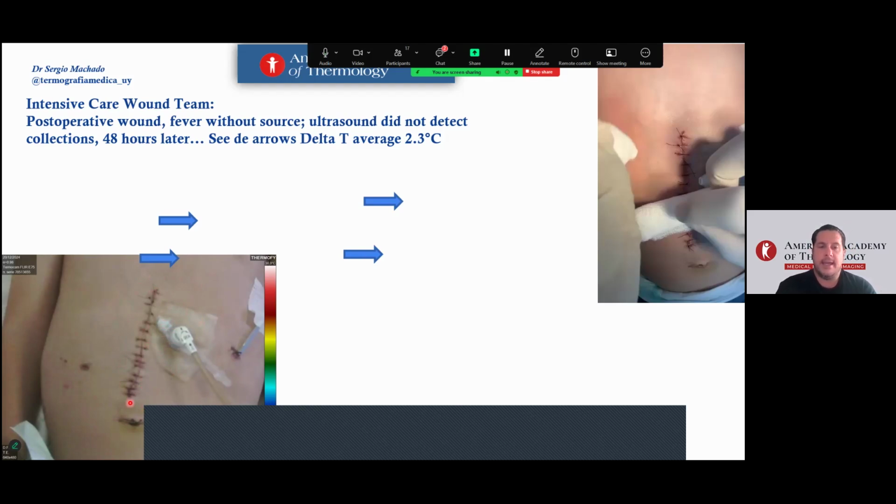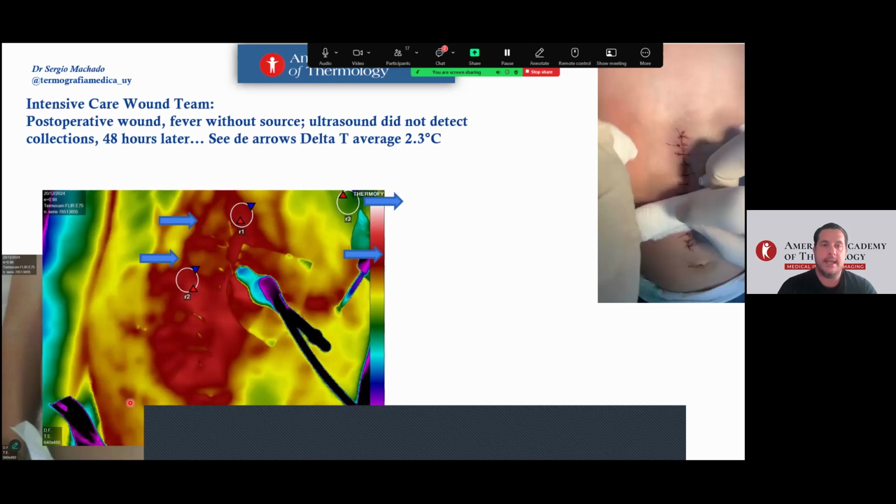Erythema, edema, flow, nothing. But thermography analyzes and sees the hyperradiation area. It's no problem. It's inflammation, 2 weeks post intervention, post-surgical, but the area, see that, and here, changes observed.